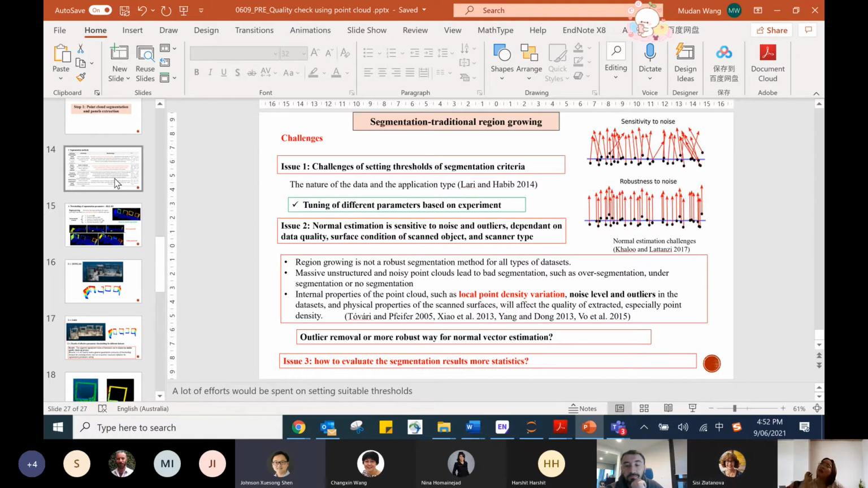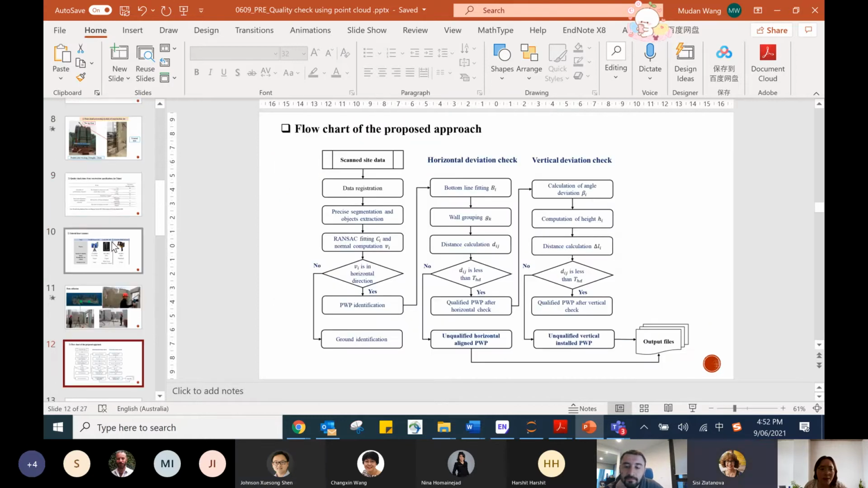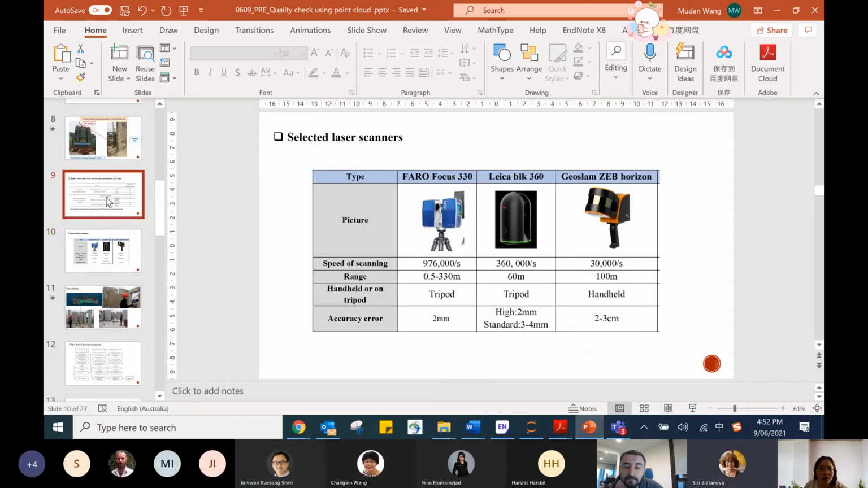Otherwise, yeah. But the accuracy is for one point. If we have scanned millions of points, and then we make some analysis of the points, some property analysis, then the resulting accuracy could be higher.